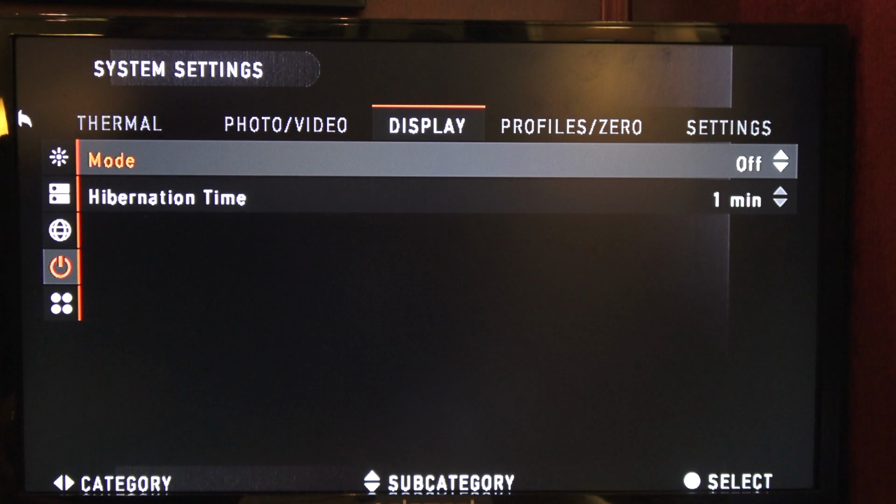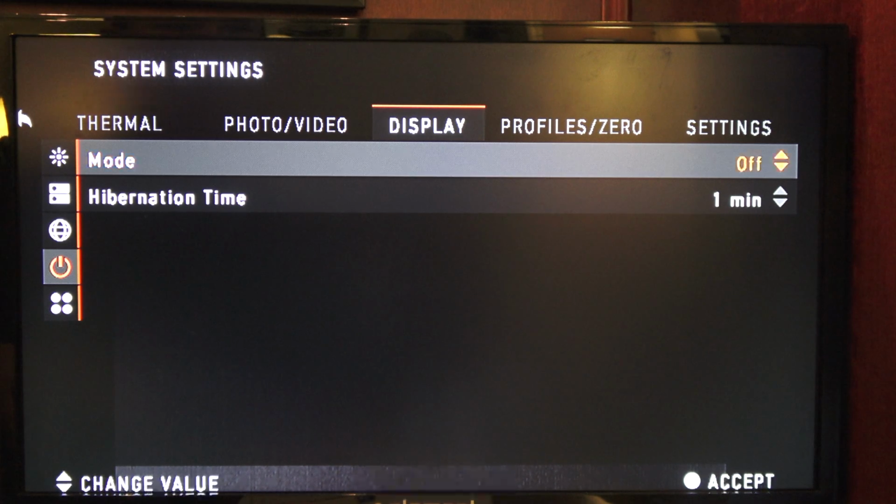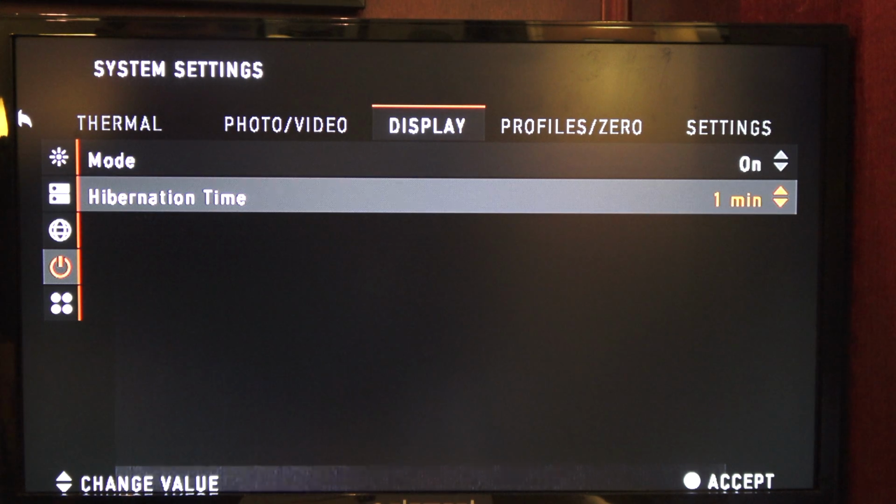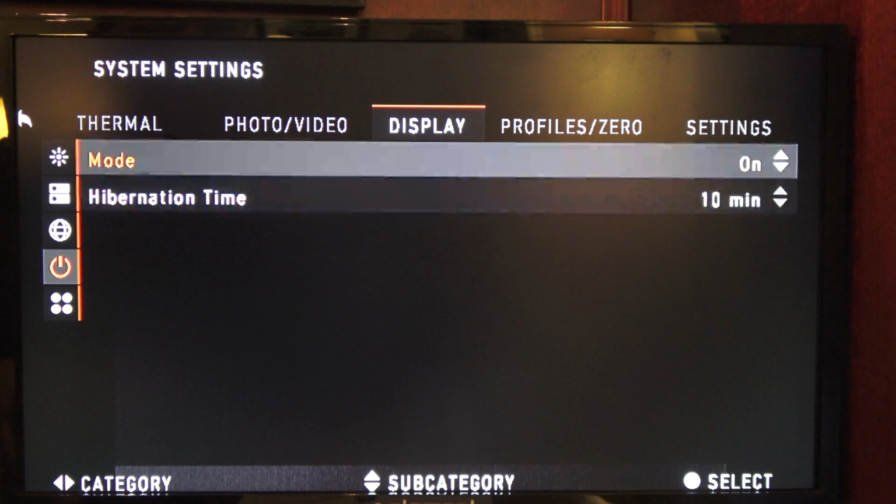Sleep mode, which is active on the Thor. It's not active on the Excite 2 yet, but it is active. So we can go to on, and I can go to hibernation. I can change it to after 5, 10 minutes, 15 minutes, 20 minutes, 25. Let's see, the maximum is 60 minutes. So this saves battery like crazy. I'm probably going to go to 10 minutes. So after 10 minutes of it not in use, if you have it on, it's going to go to hibernation and shut the screen off to save battery power.